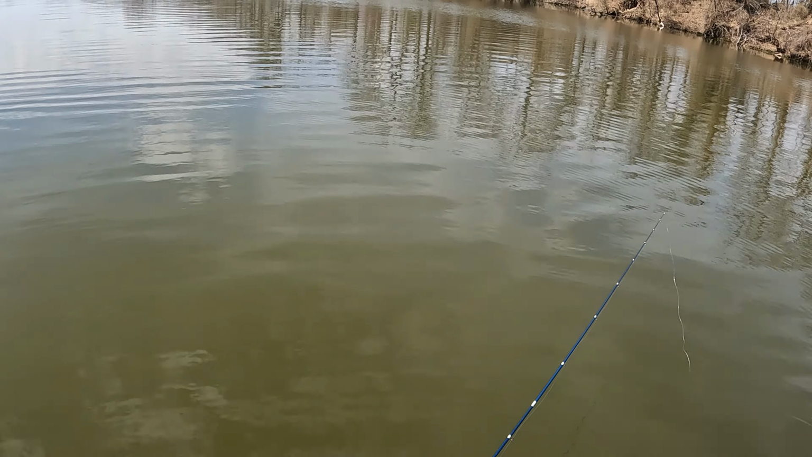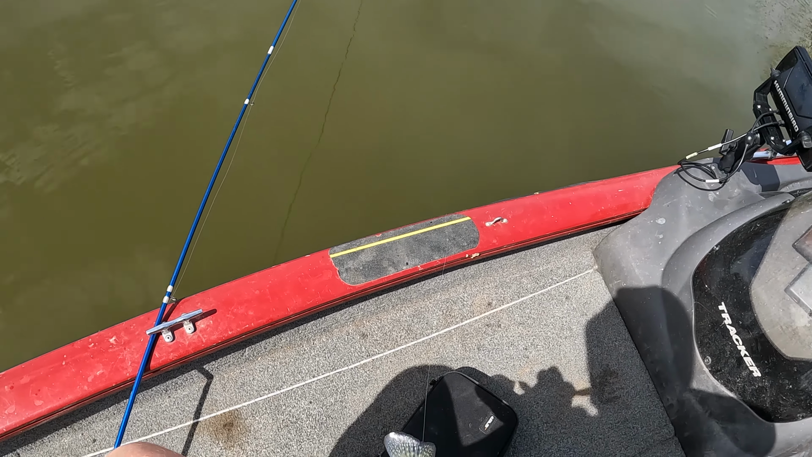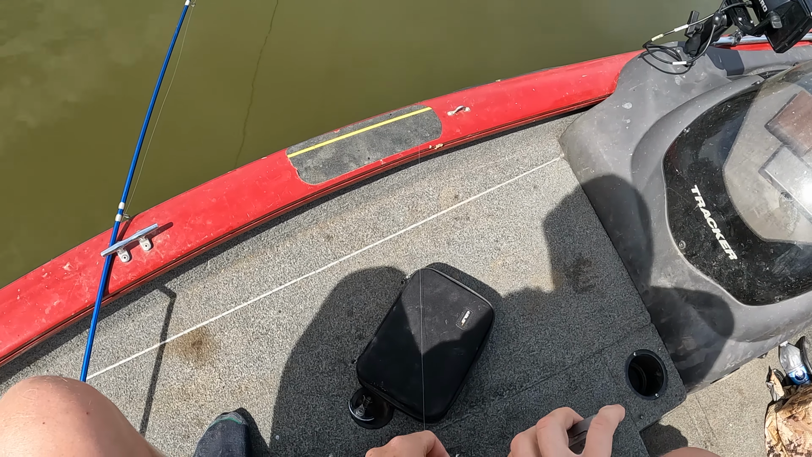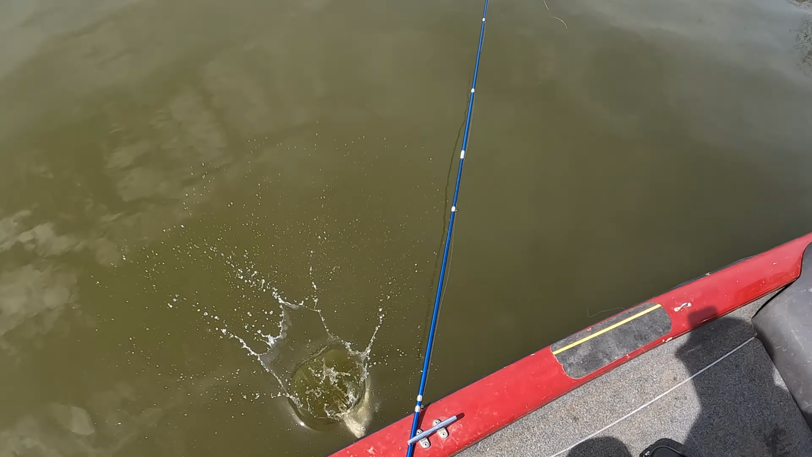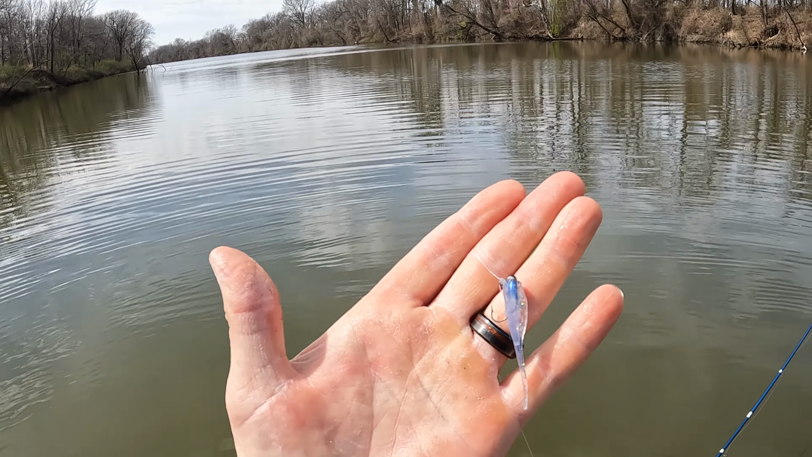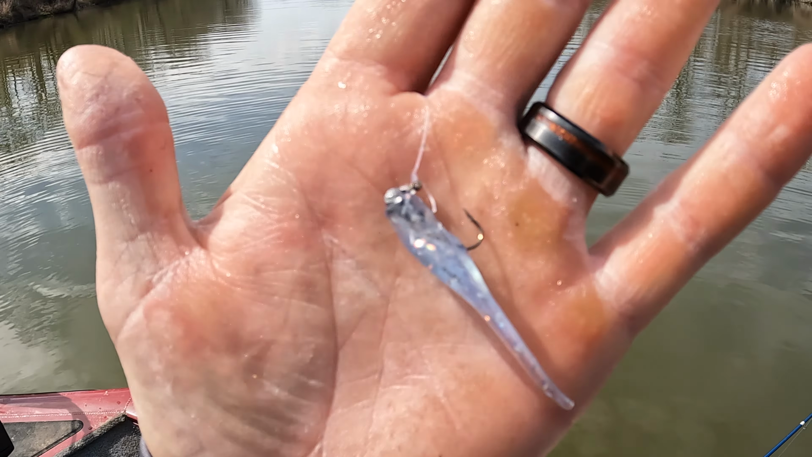I'm gonna go ahead and throw him back. He's probably big enough to keep, but I have quite a few fish. I'm only gonna try to keep the good ones from here on. That's a good fish though. He's probably a keeper. I don't know if I mentioned it a while ago, but I switched away from the hair jig. I couldn't get a single bite on the hair jig, so I switched to the blue eye.